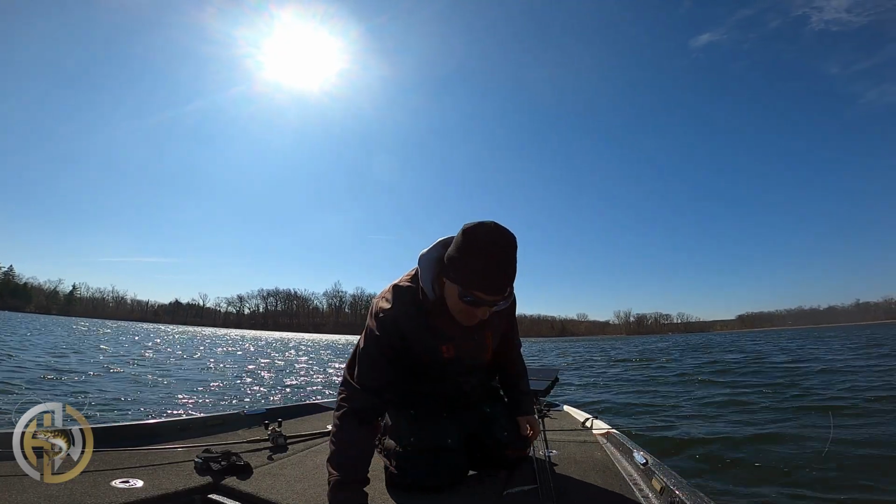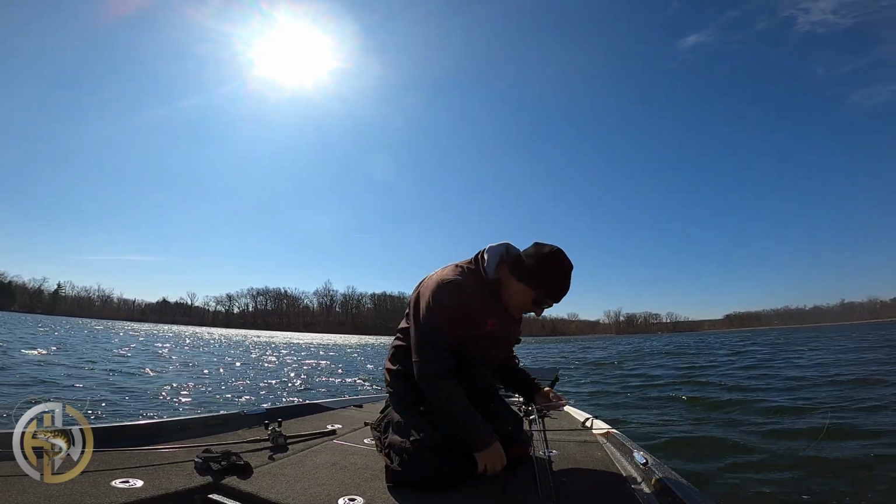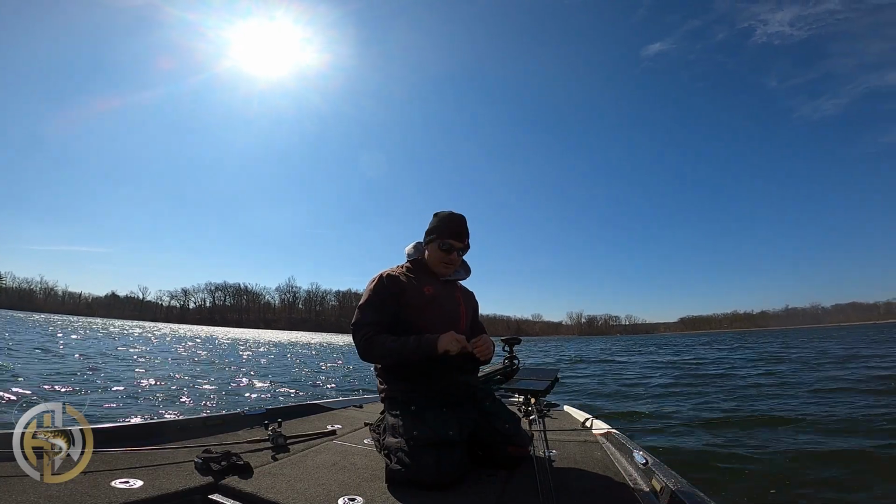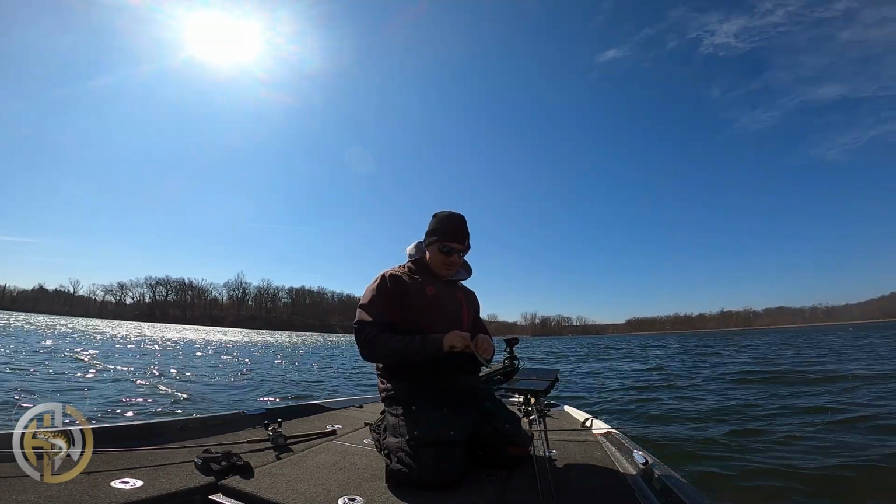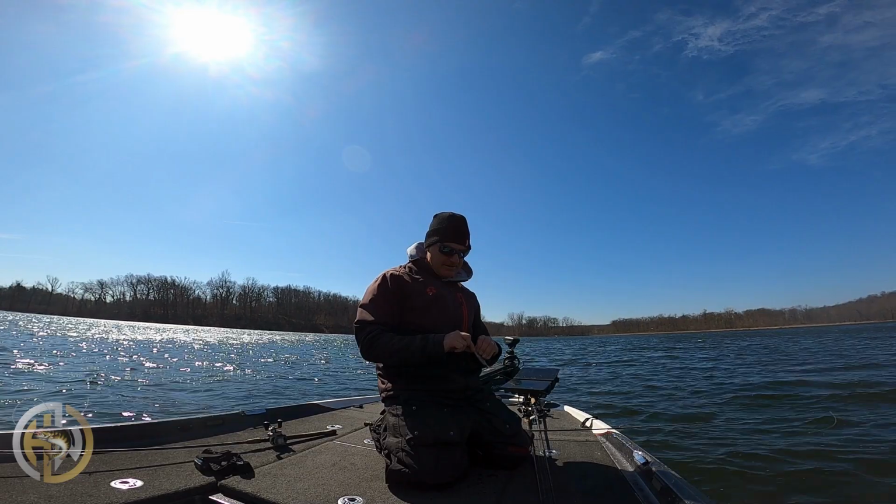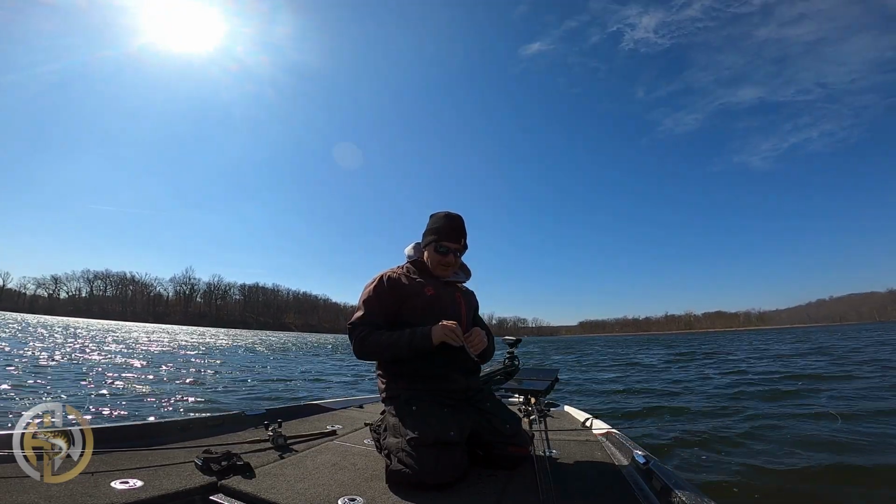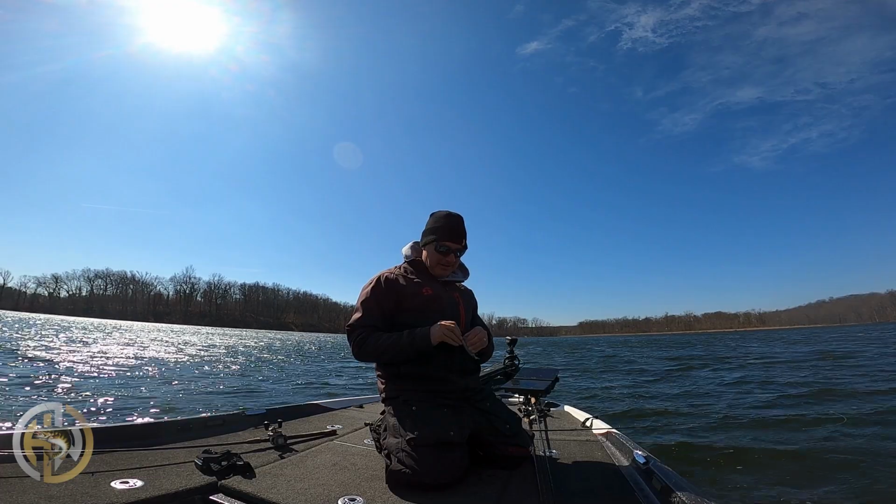But pretty cool. Lake I've never been to. Just found a windy bank. Wind's howling pretty good. You know, I just came right over to the wind. Caught a couple keepers before I got here. But like I said, I experimented with rattle trap. I did not get any bites.